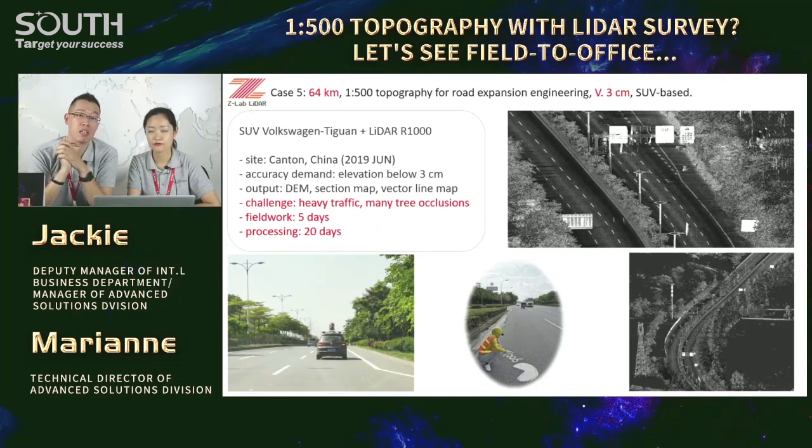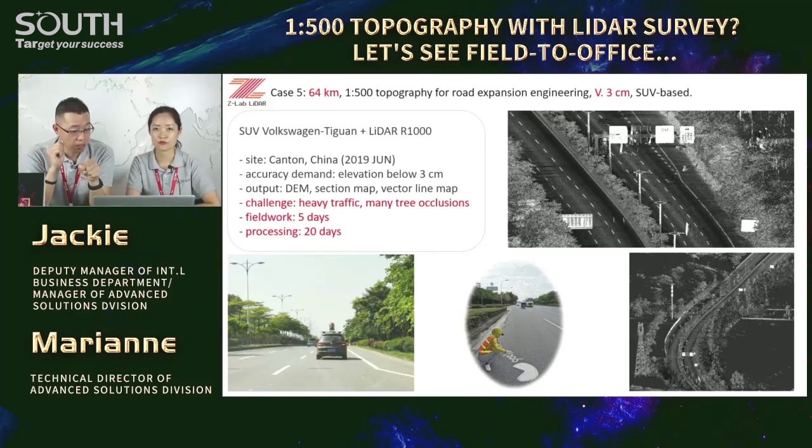We need them for correcting the trajectory. Why? See the photo and also the point cloud. We encountered plenty of tree blocks along most of the road. So GPS signals were not good, and the trajectory was affected. We needed the GCP to correct it for much higher accuracy.